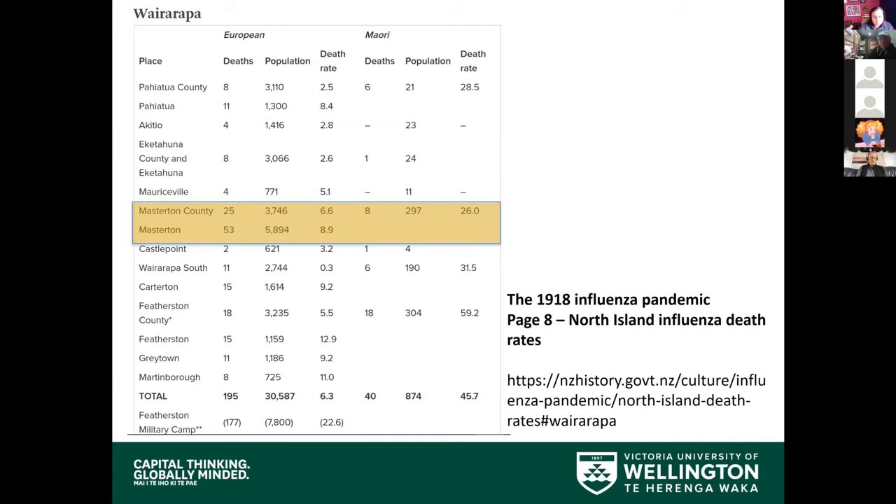And some of the research that we will be looking at now in this COVID-19 is the resilience and how people have responded to that Spanish flu epidemic 102 years ago, and what has actually happened. What paths have people taken?